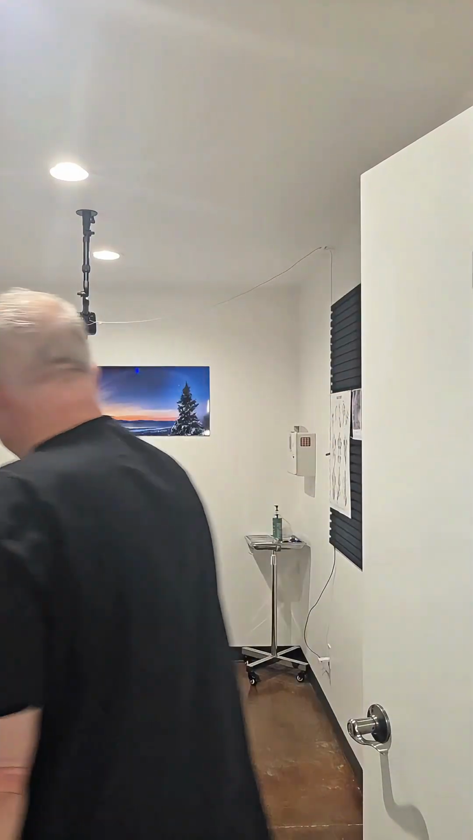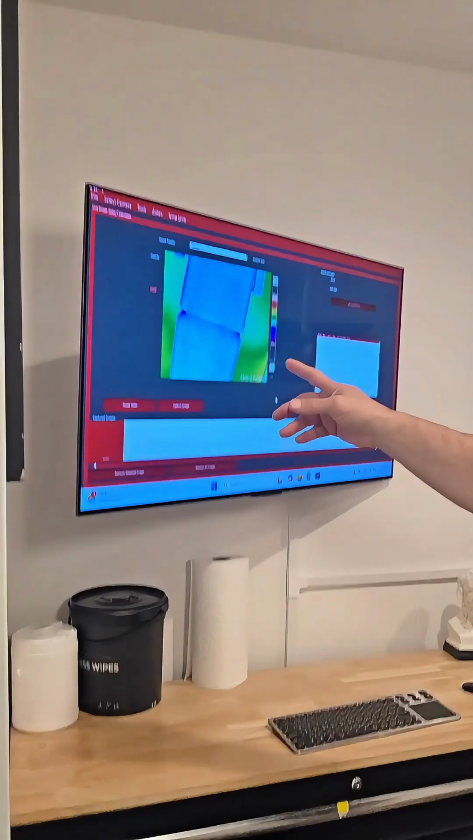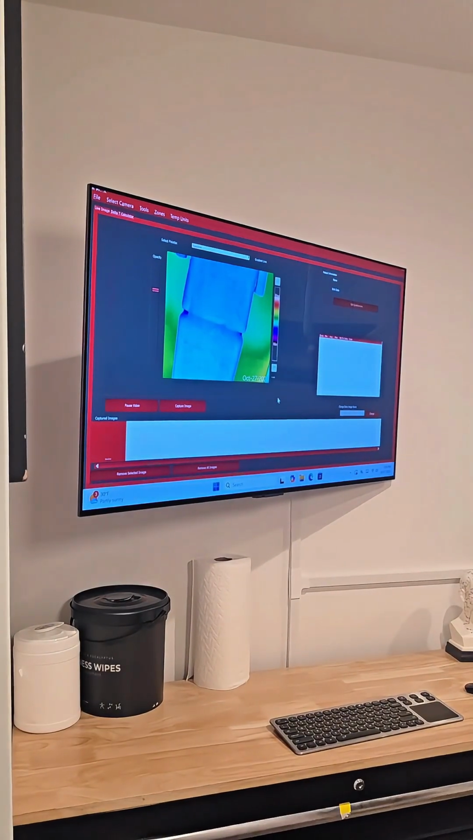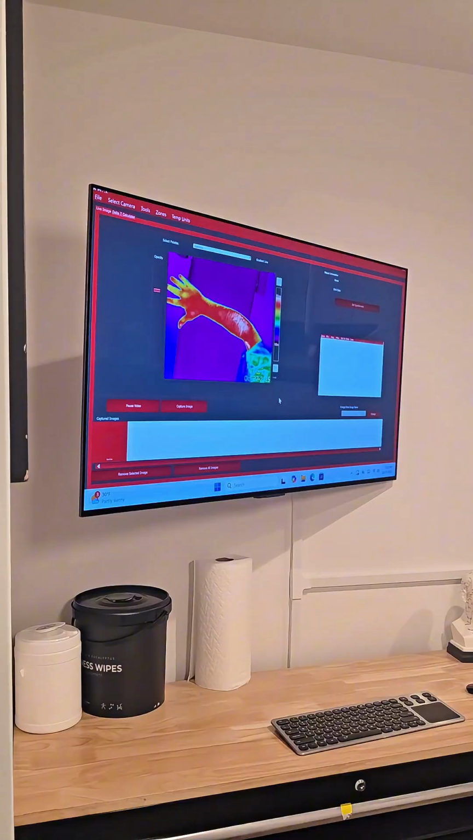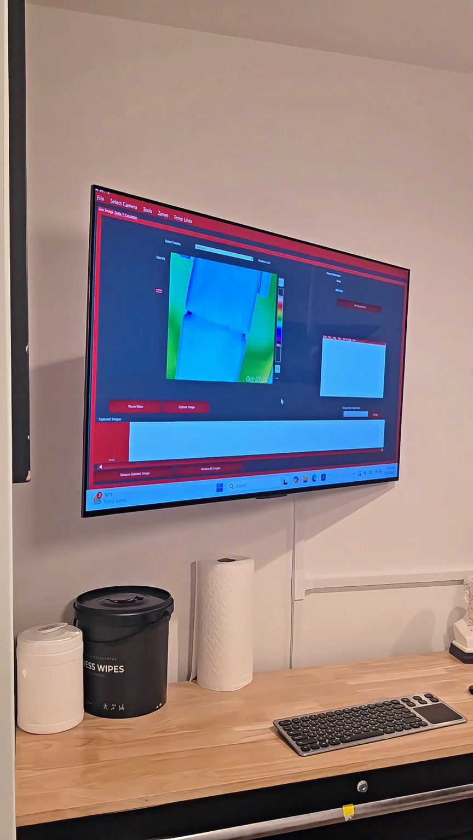In our office at Chirotherm, we also have a specialized room where we have the patient on the table here with a thermal camera up here looking at them on the giant screen that we have in the room, that I'll show you. Okay, and I will show you my hand under there so you can see the thermal image. So we're able to have the patient visualize on the screen while they're laying over here.